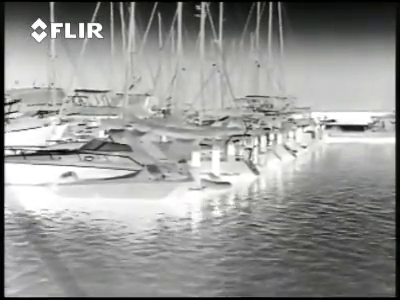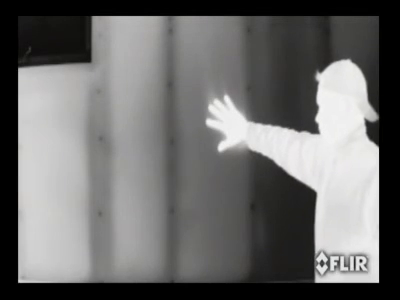Thermal imaging cameras create a crisp image based on subtle differences in temperature called heat signatures. Virtually everything in our environment has a heat signature, even ice cubes. Warmer objects appear white, cooler objects appear black.